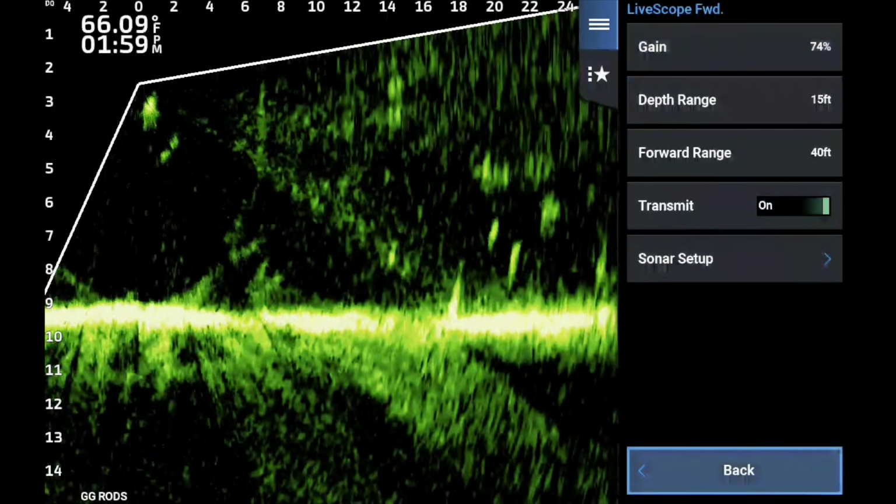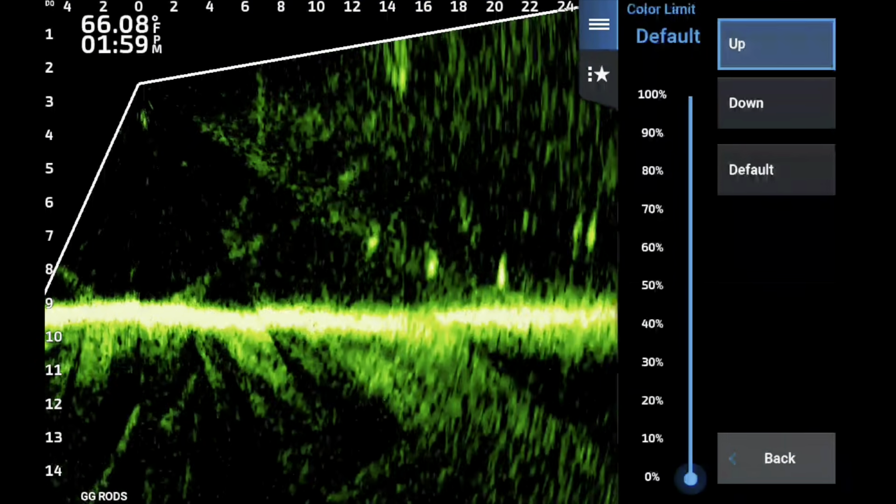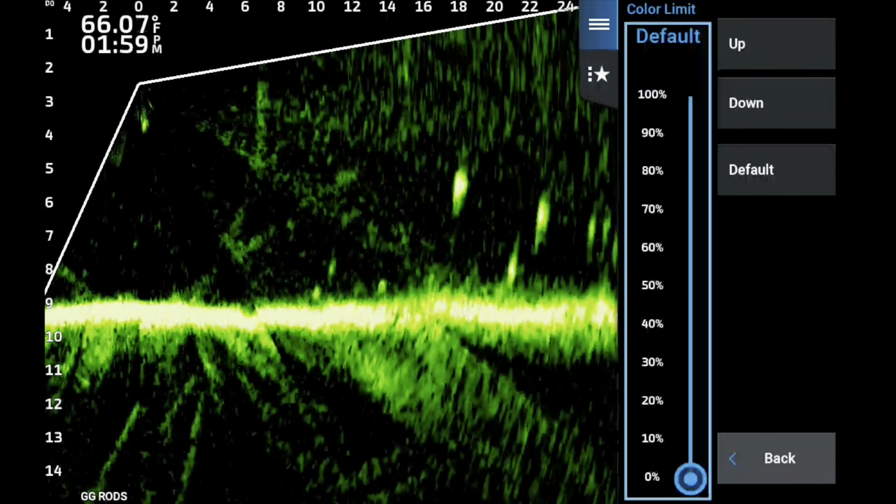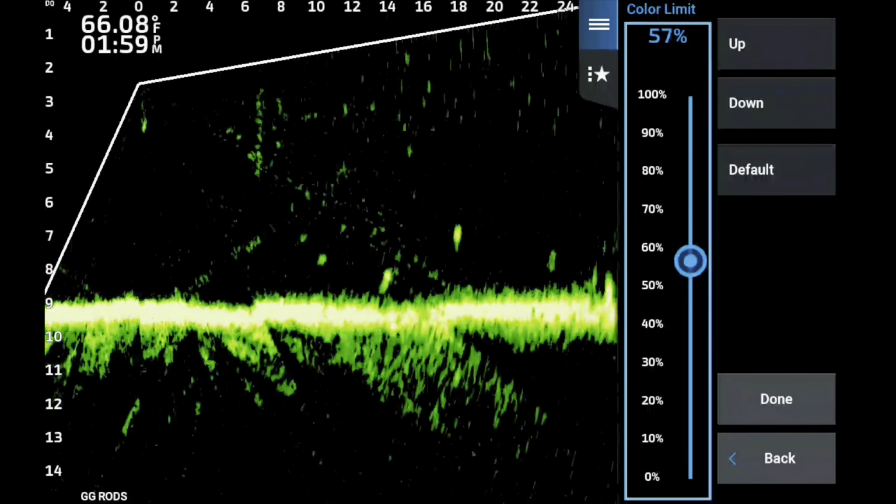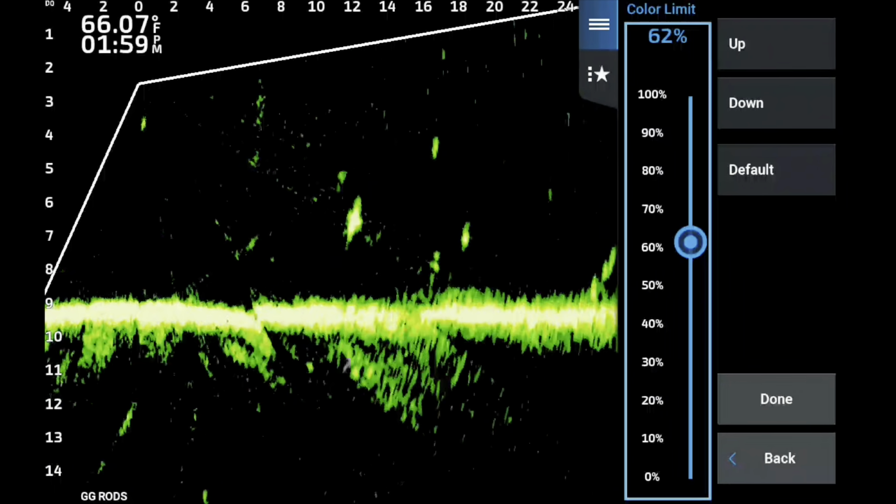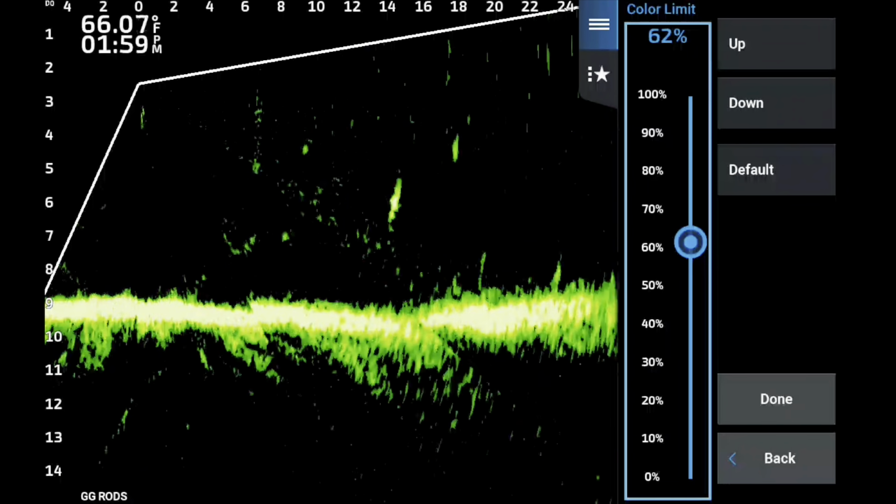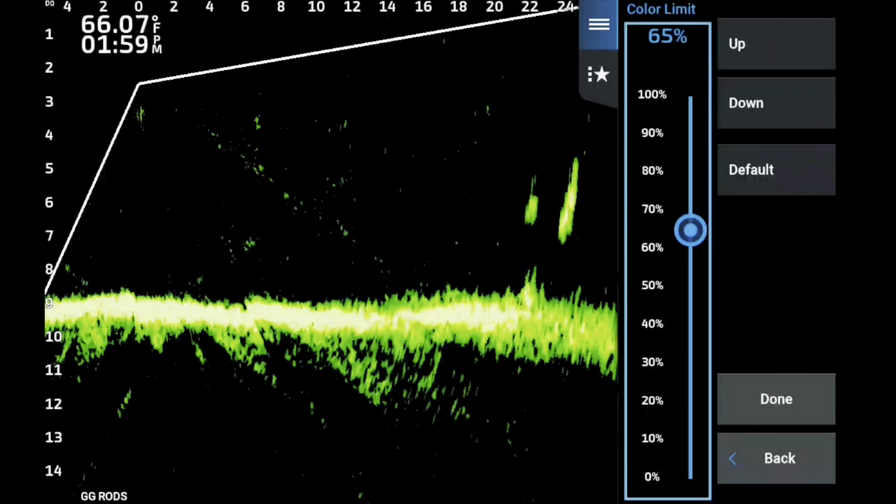Now, as we talked about before, I raised the gain to 74%. This is black emerald. And what I did was I raised it to 74 to kind of simulate pollen in the water, but more or less just to highlight what's already in the water. That's the muddy water and things like that. Now, as you notice here, I've raised the color limit to 62. I end up getting it up to 65%, which I really feel like is the number.